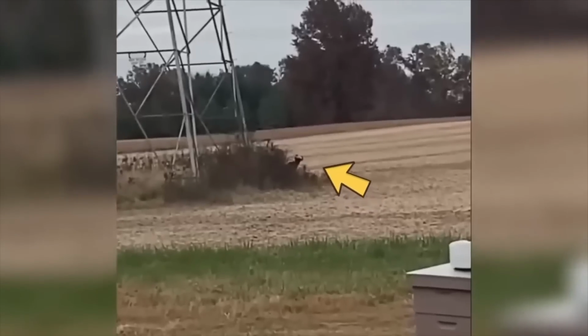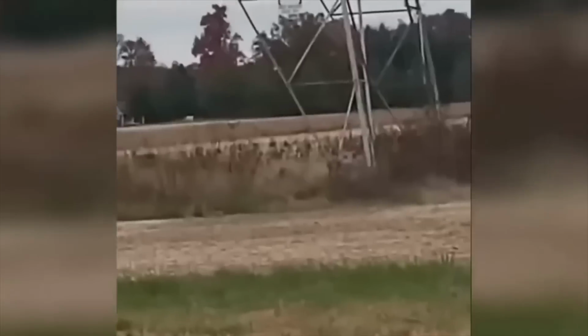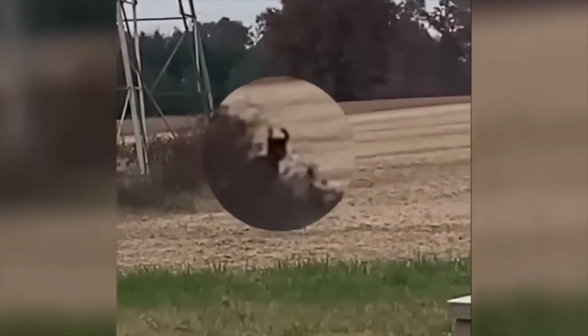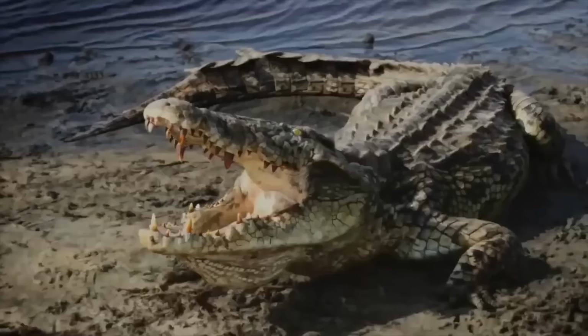And what he found was this creepy black creature with big horns at the very edge of his property. Even though the creature did not look interested in coming near or harming the man, it was still good that he only recorded the thing and did not try to go near.